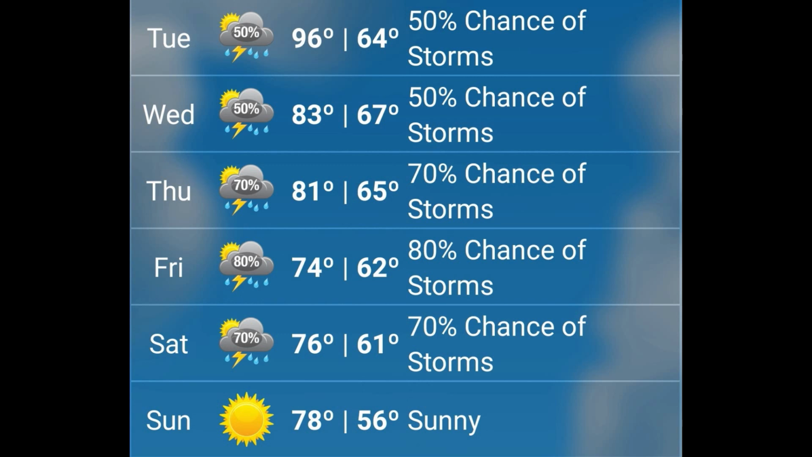Hogs in my area have been fairly scarce of late, and I suspect it's because we haven't had much rain lately, and the fields are drying out and the ground is quite hard, so they're not rooting out in the open. But the next few nights, we're due to get plenty of rain, and as soon as there's a break in the rain, I will be out hunting again.